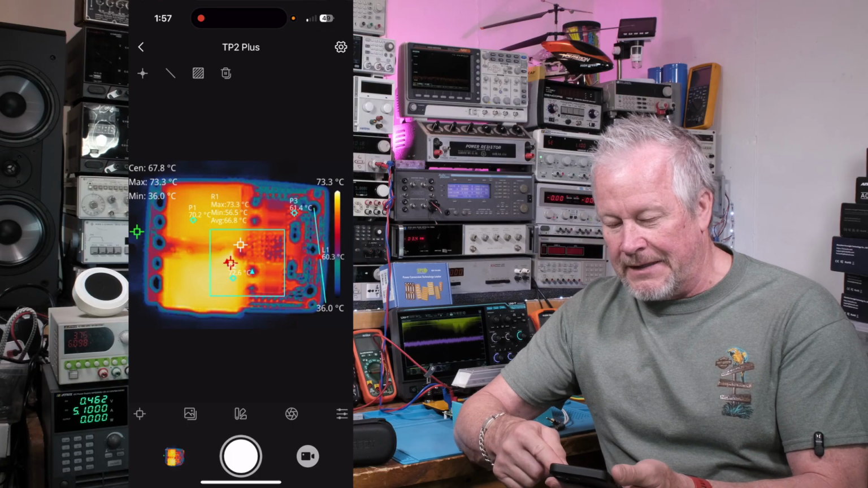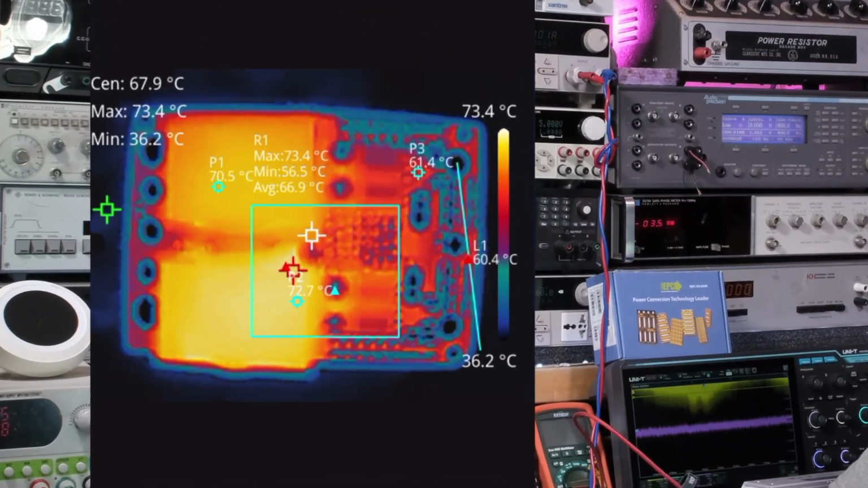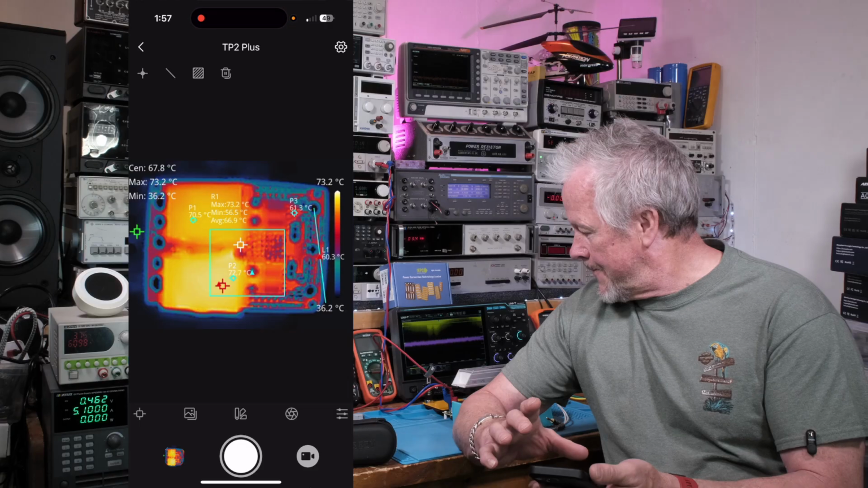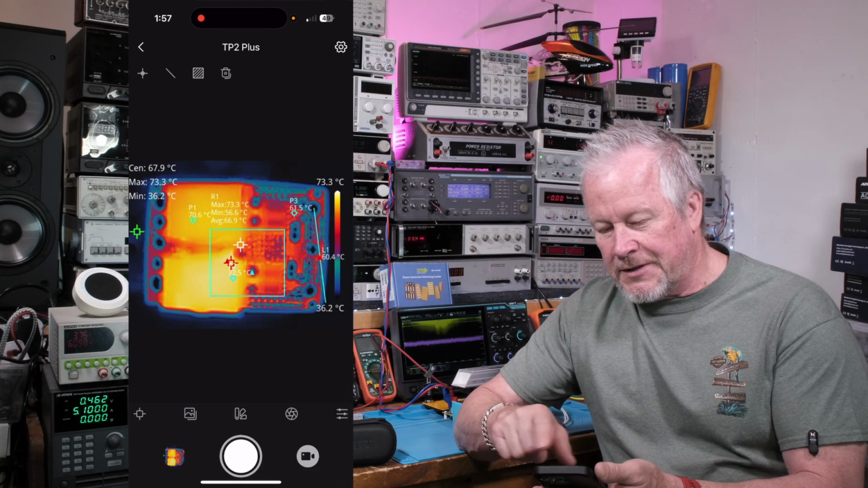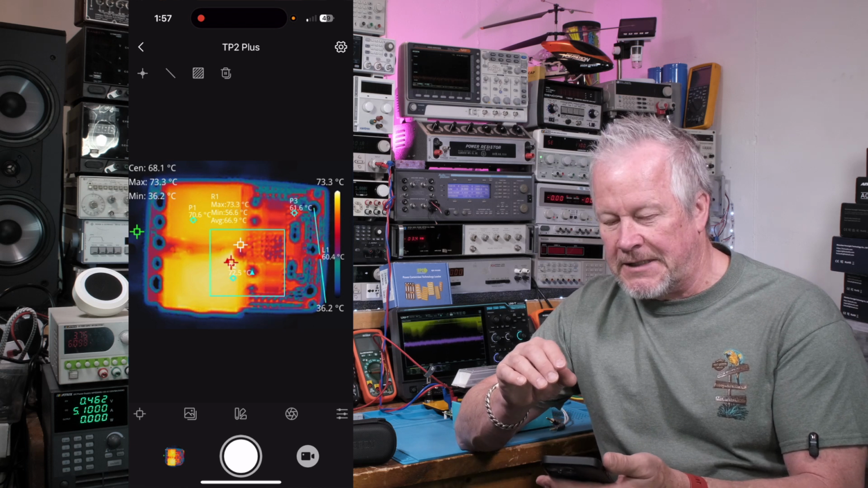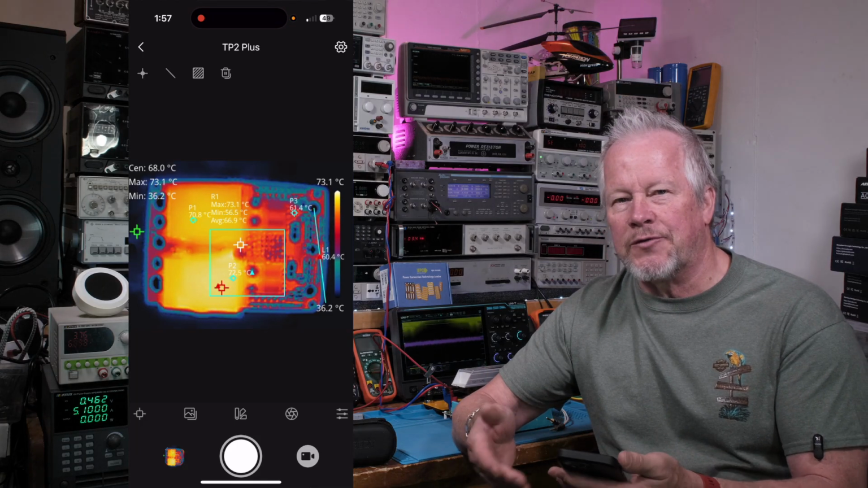And up the scale on the right, you can see 73.3 is the top of the scale, 36 degrees is the bottom of the scale. So one thing you can notice right now, the PCB, the 16th brick module sitting on, you don't see any heat on that. So there's not any heat being transferred from the 16th module into that board. So it's kind of a worst case situation as far as thermal goes.